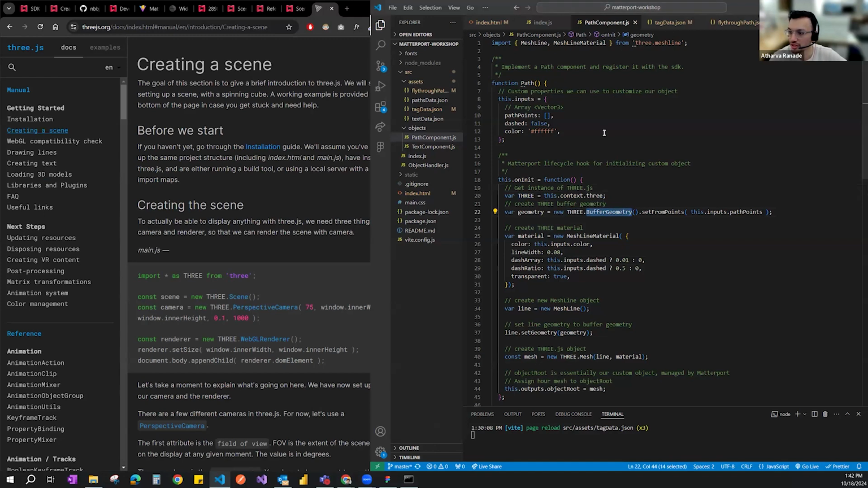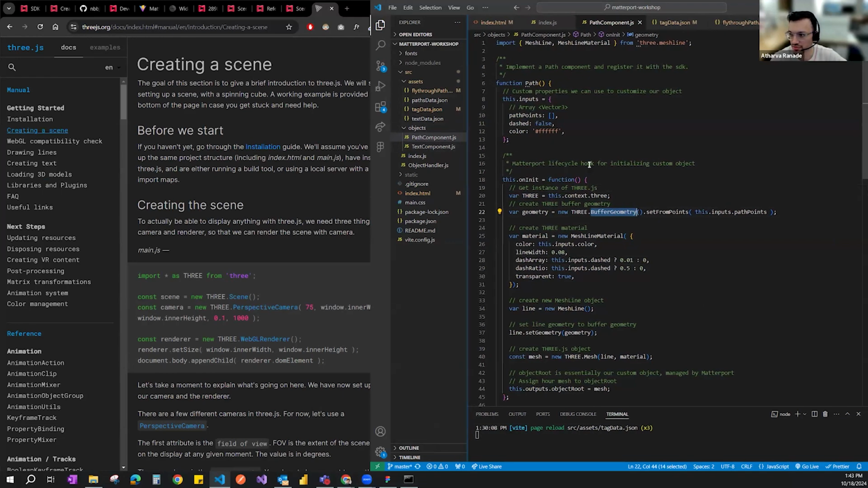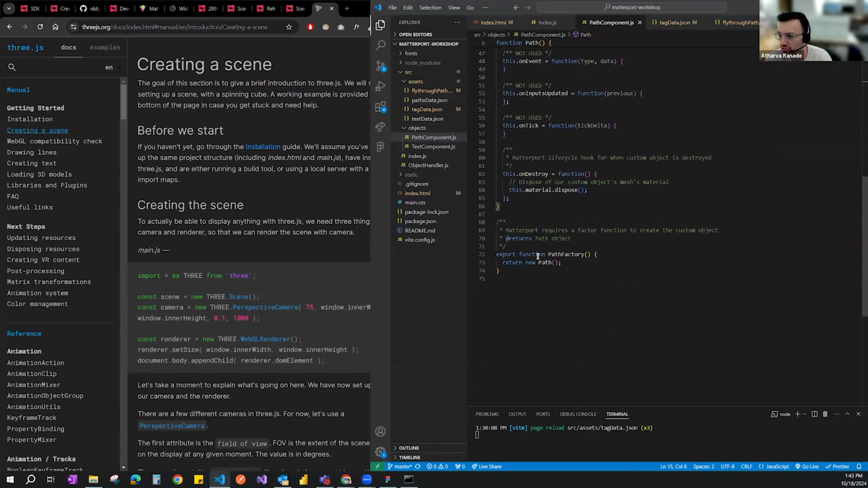So the path component is where I can set up all of my 3JS logic. If I wish to add a bunch of cubes, some spheres, or anything else specifically, you would use a path component to do that. But then you will notice at the end, we're just using the path factory and returns new path. So if you create a new one, instead of path, we can have text or line.